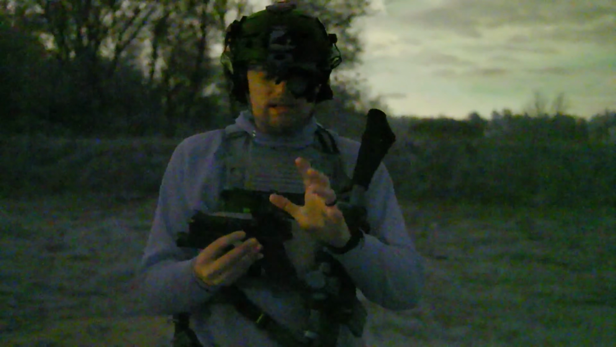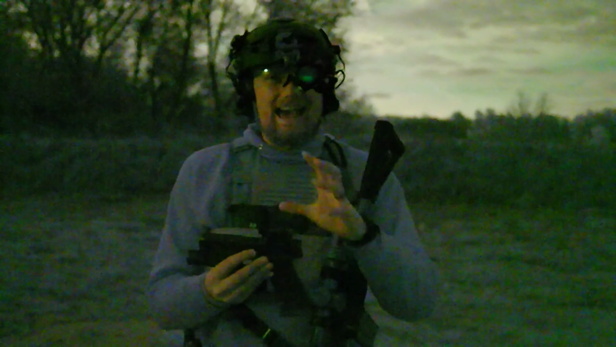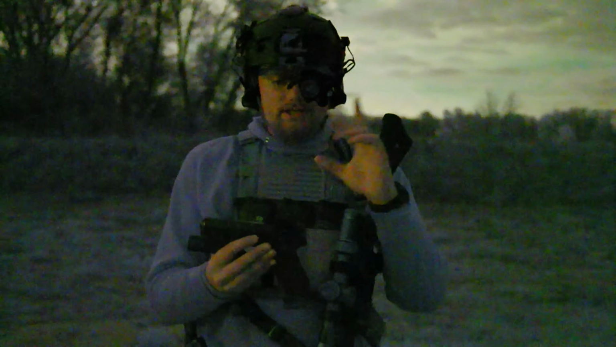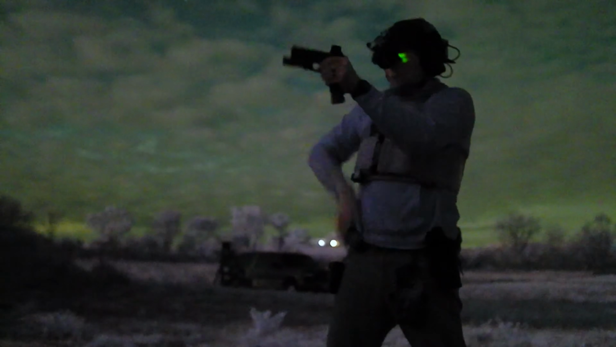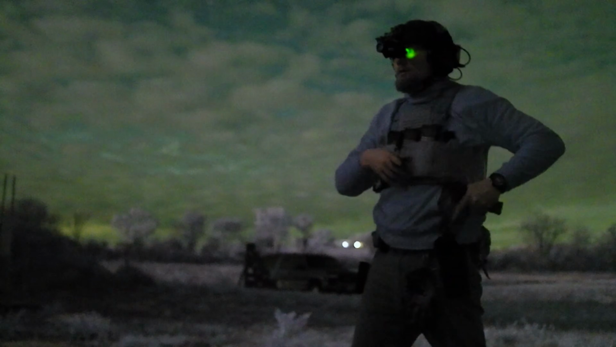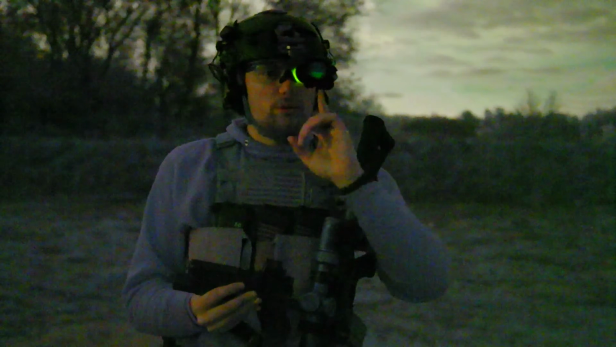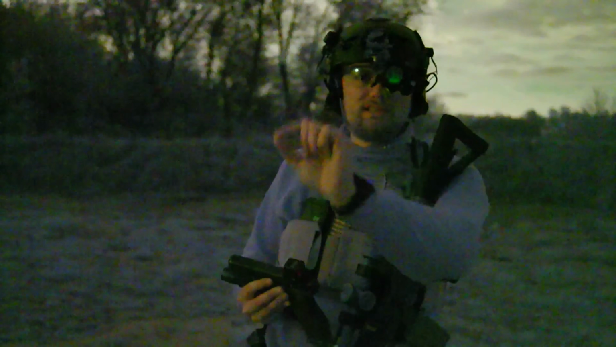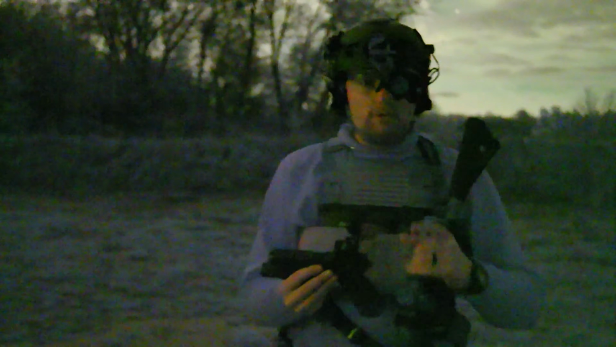If you're going to want to engage a target accurately and quickly with a single tube night vision device, you're going to have to run it on your dominant eye, because that's the eye that you use when you're shooting your handgun in the daytime, right? It's the eye, even though you may be shooting with both eyes open, that is focused in on the target, superimposing the dot on the target, right? So for me, that's my left eye.